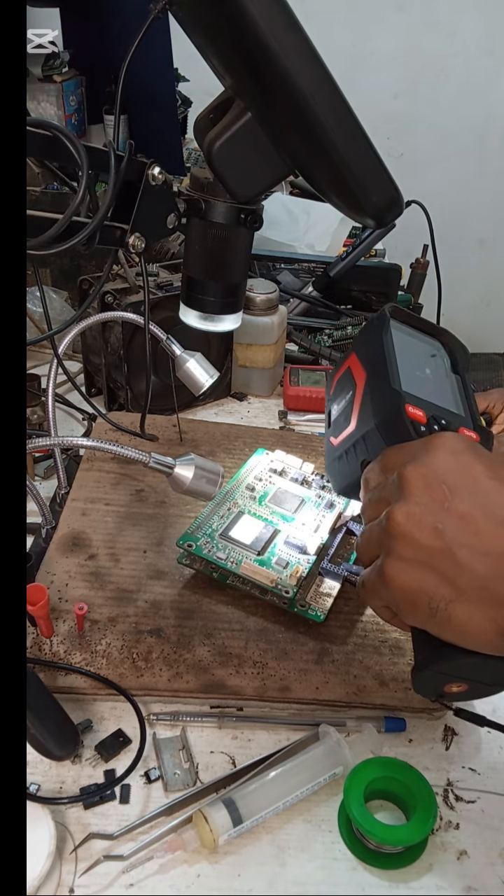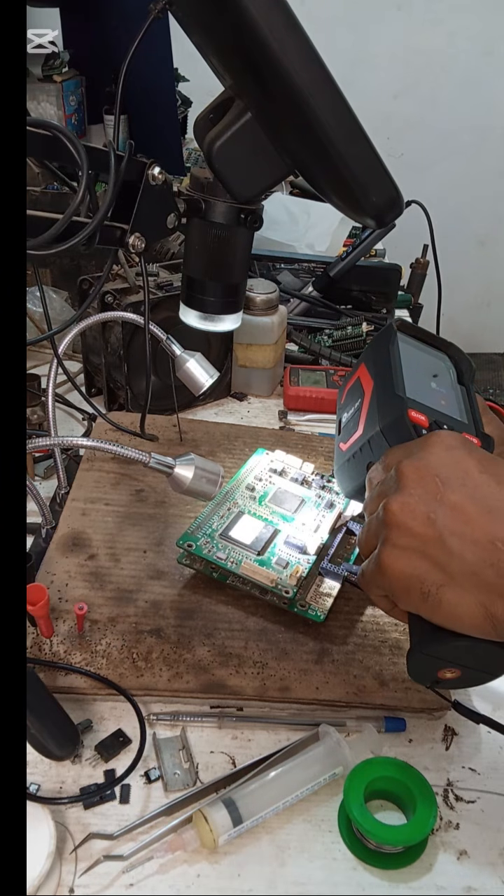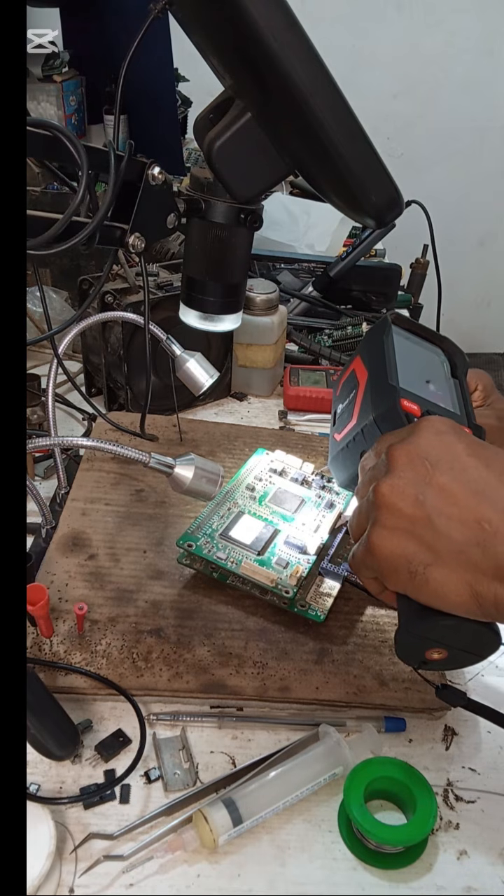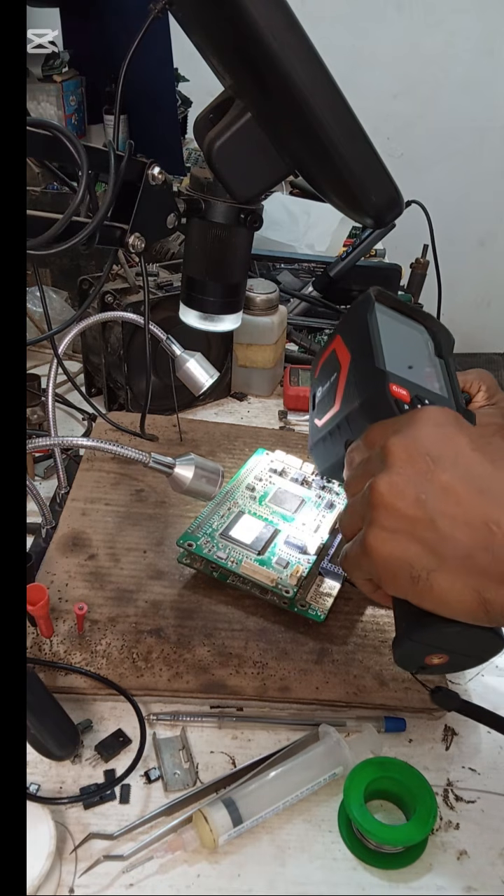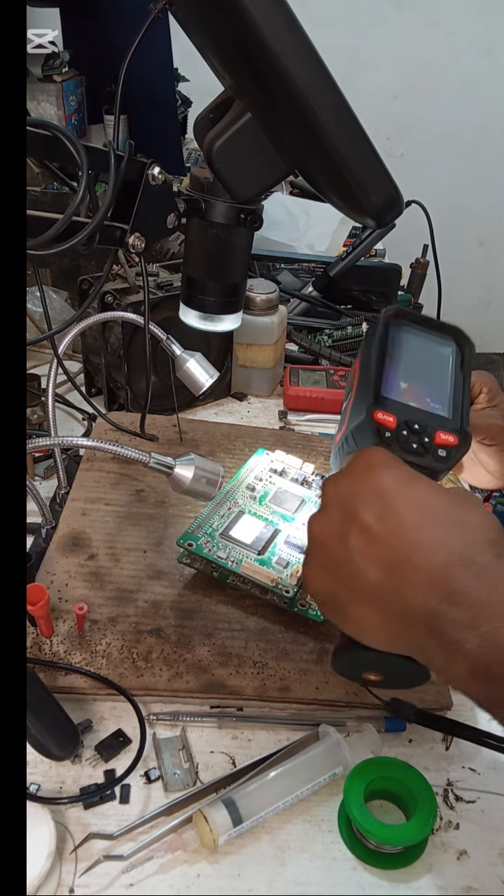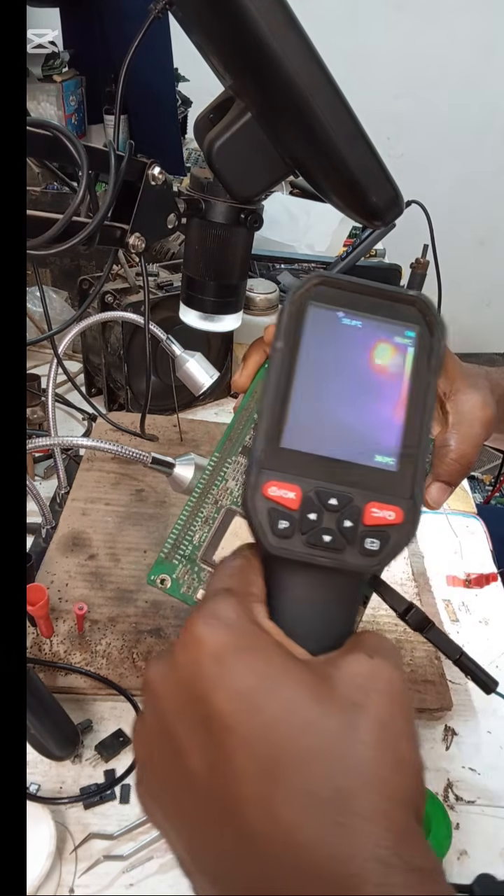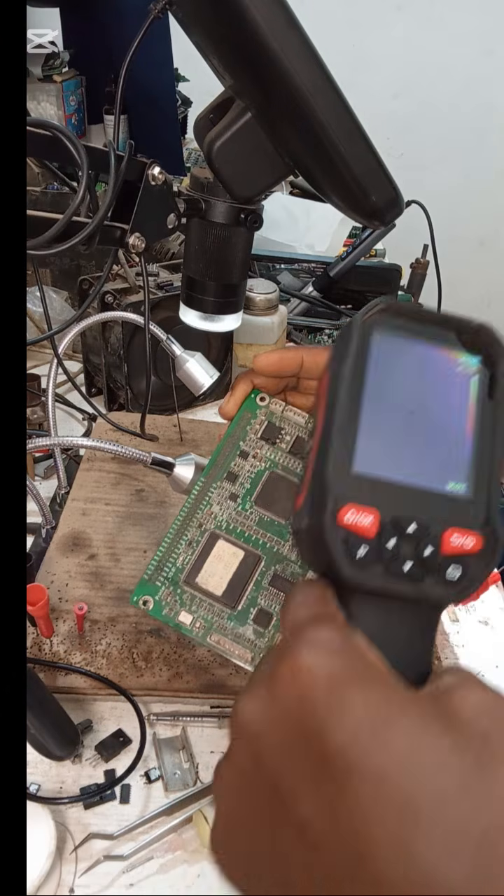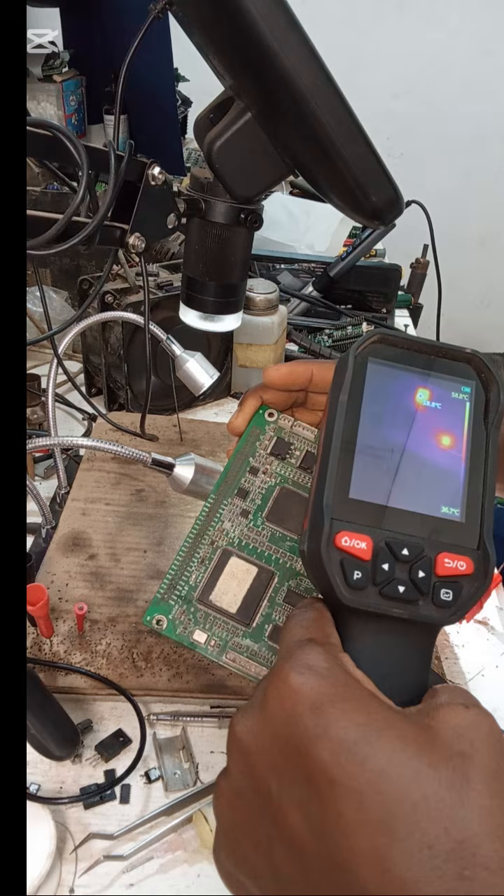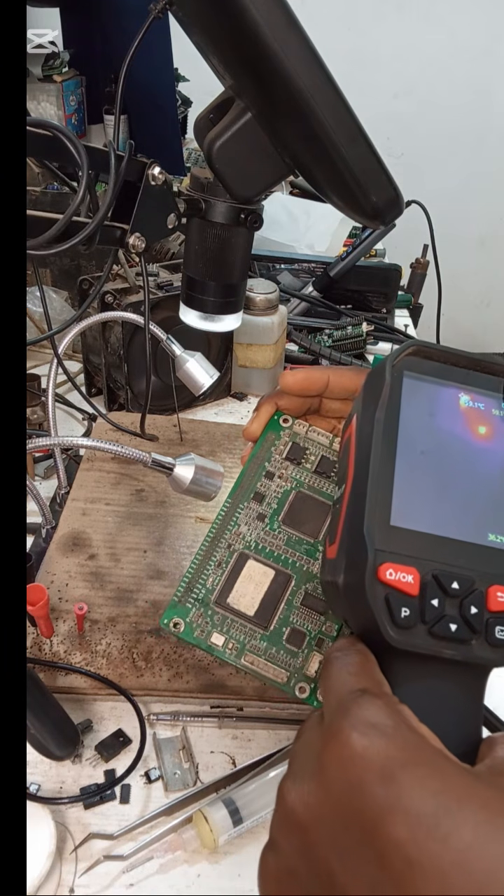This one, and this is the second one, as you can see. Let me mark it. Can you see it? Let me show it to you. Two components. I think you can see the two components under the camera. So these are the two faulty components.